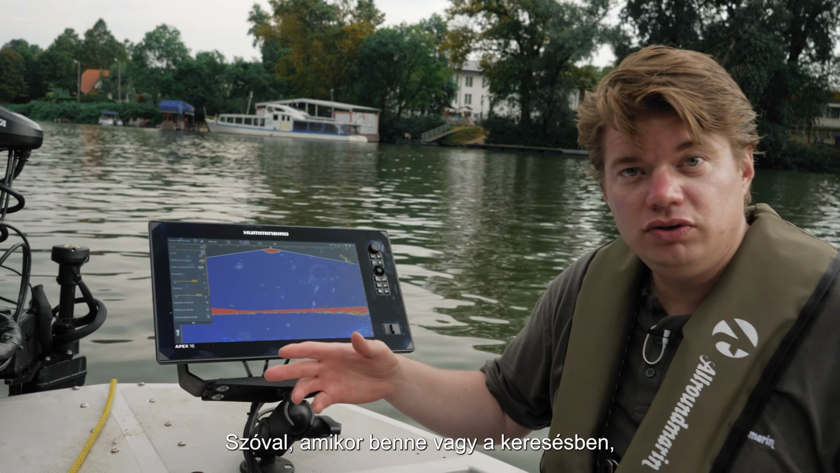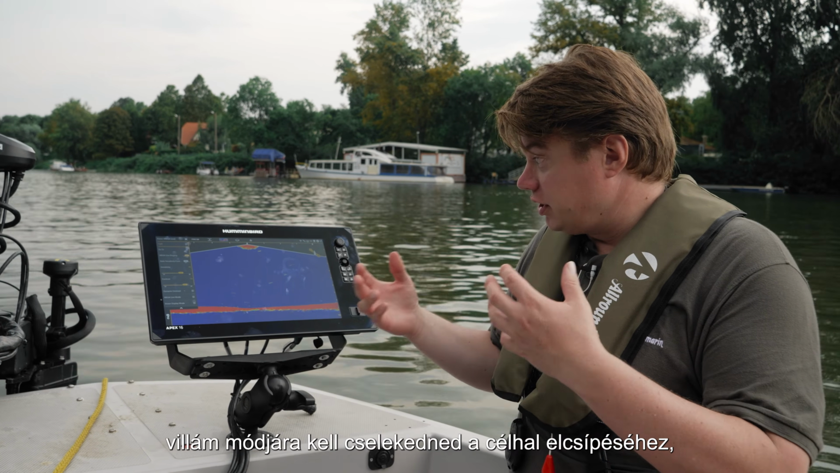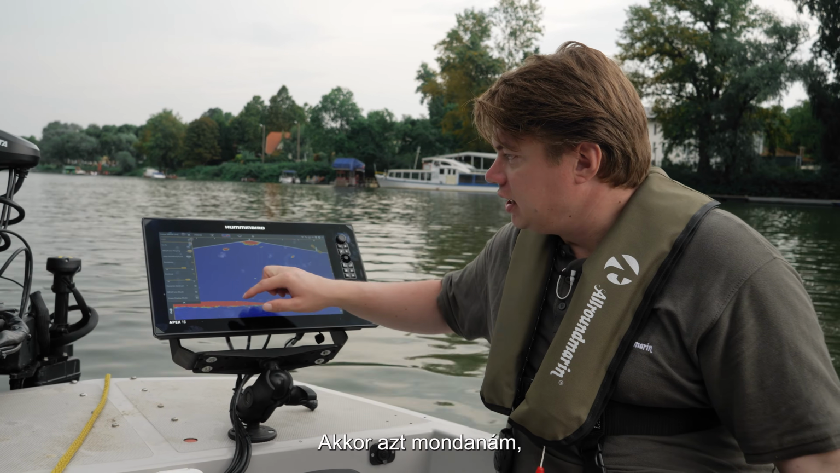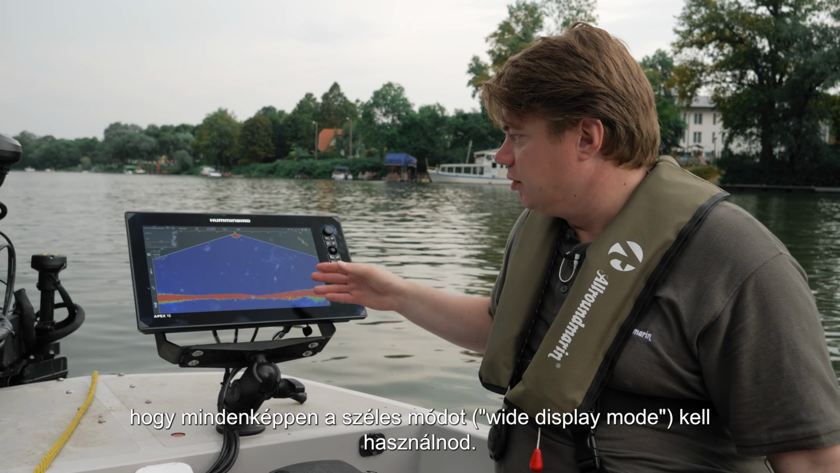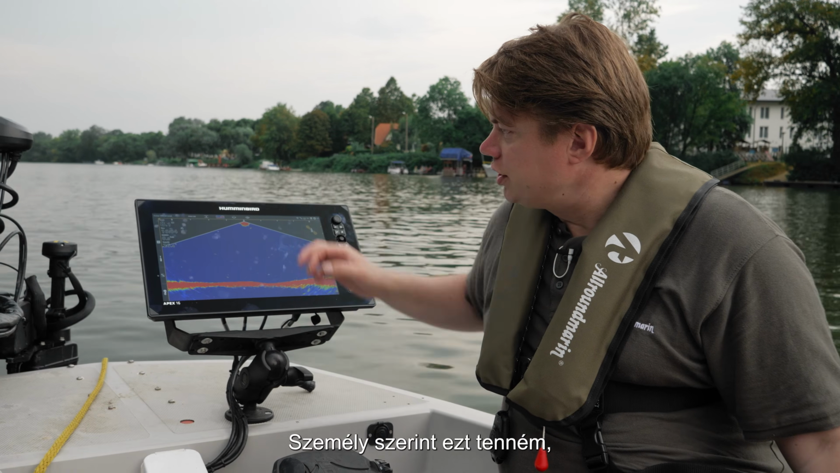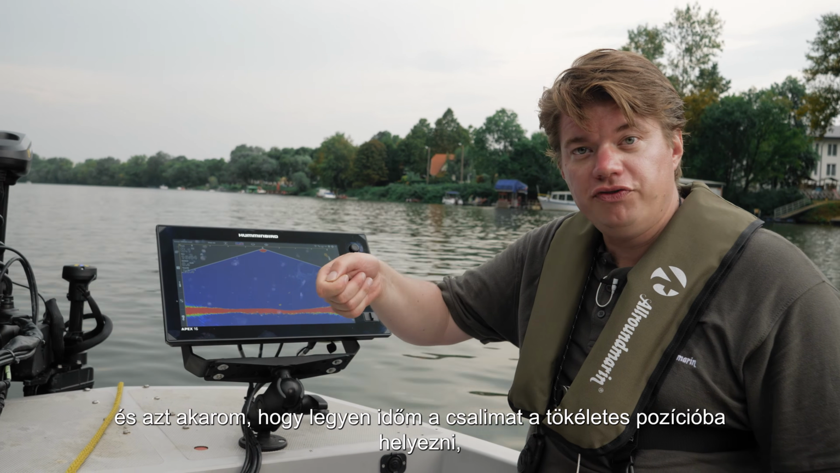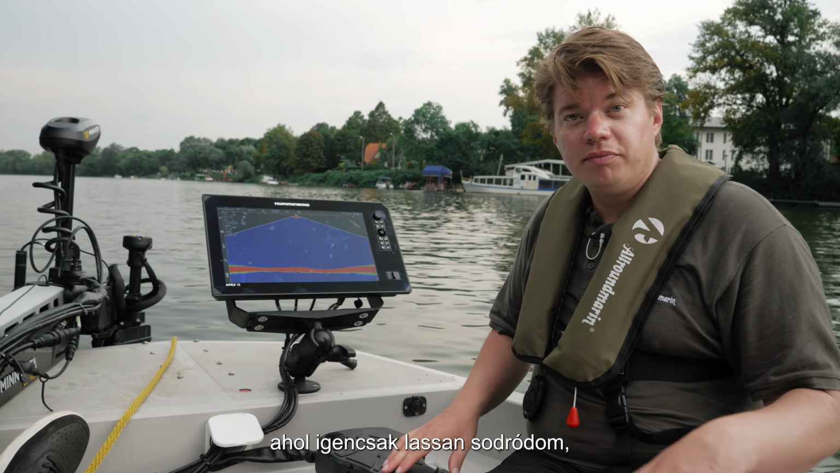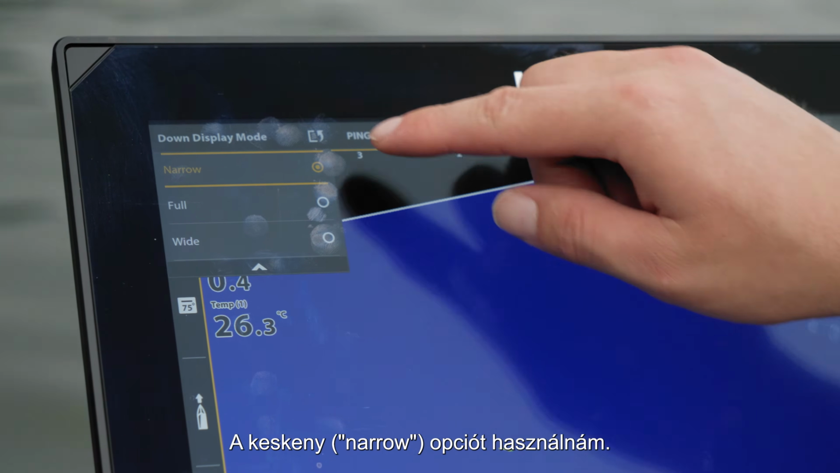So when you're driving around and you're drifting very fast and you have to adjust very quickly for a fish that's coming into your view, then I would say you should definitely use the wide mode. That's what I would do if I drift very fast and I want to have time to put my lure in the perfect position when the fish is directly under the boat. But when I'm in a lake where I'm drifting very slow and have to be very, very precise, then I would use the narrow mode.